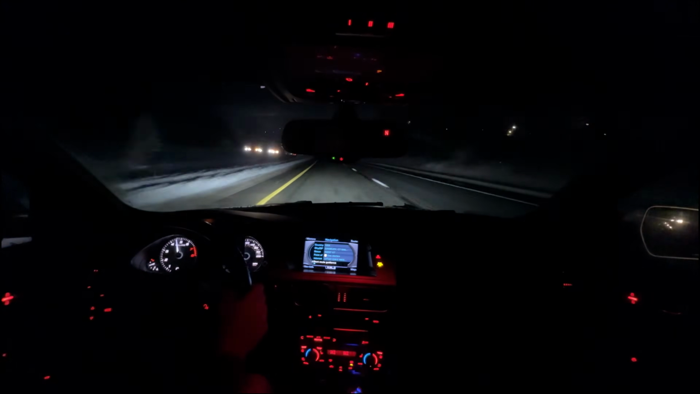Alright my people, so before we get into the nitty gritty and we start talking about next year, let's do some pulls. You guys can get the nice sweet sound of a supercharged V6.